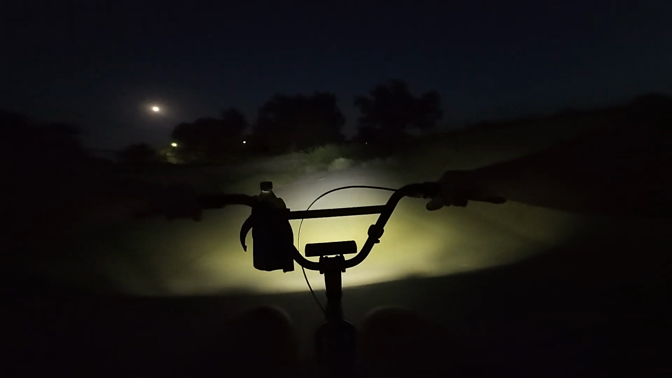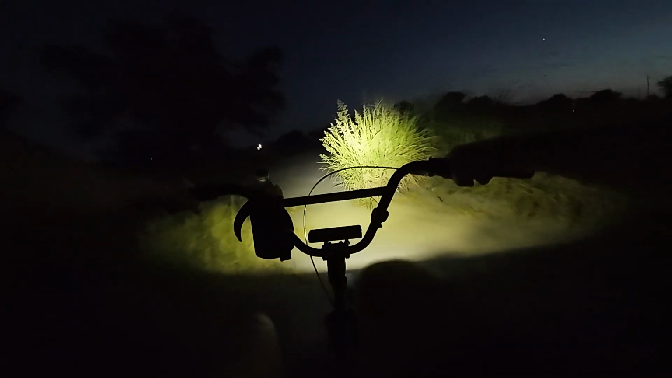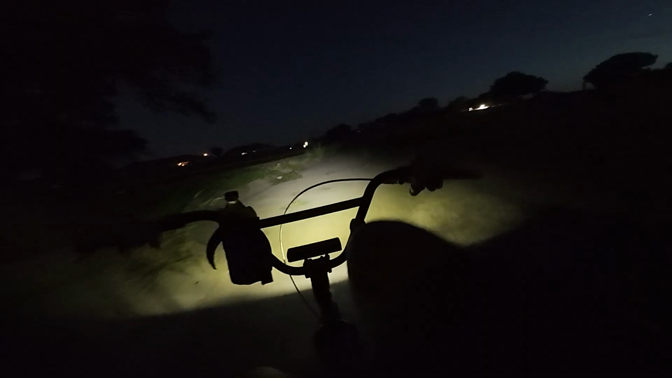Oh, it's a lot of glass, holy shit. Damn. Hold up, I need to check my tire pressure because, okay, it seems fine for now. Oh, I don't know if you can see the hawk, but it's flying overhead.